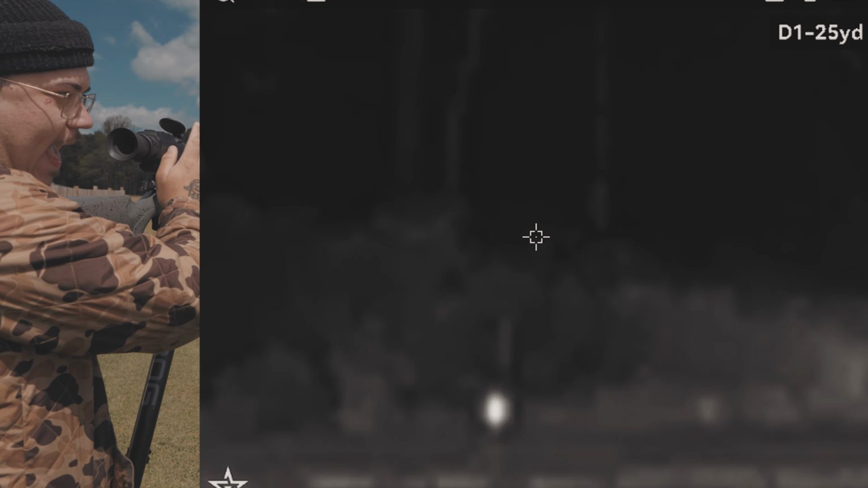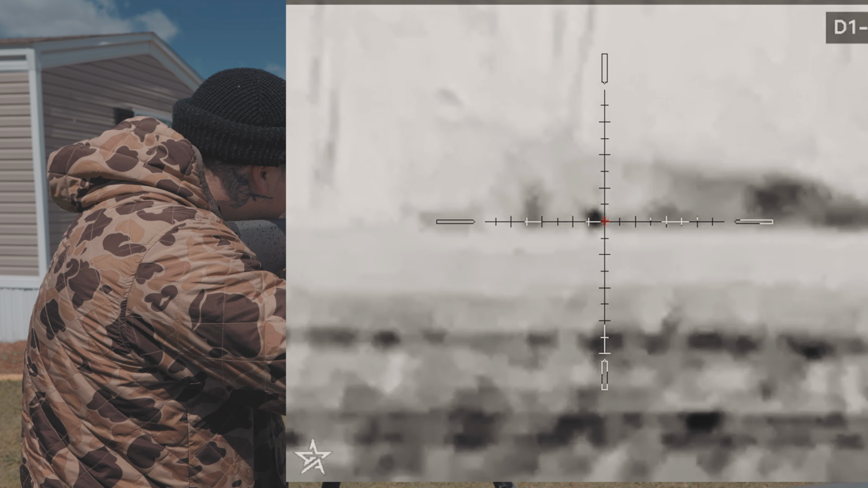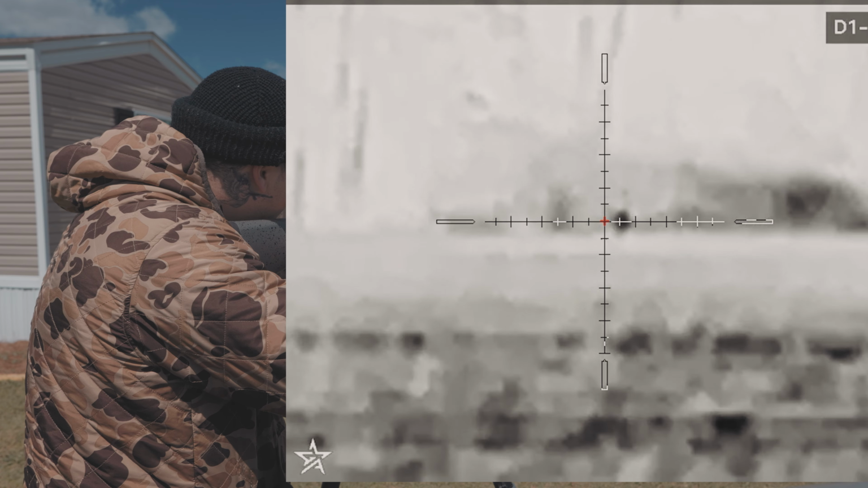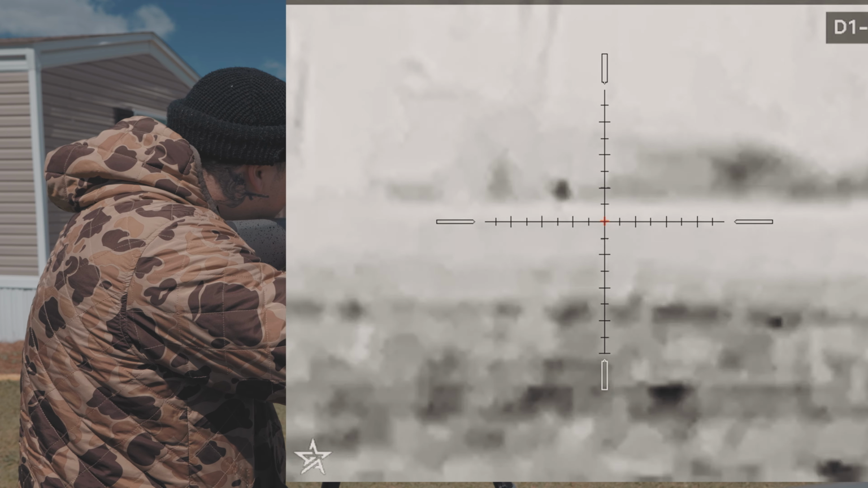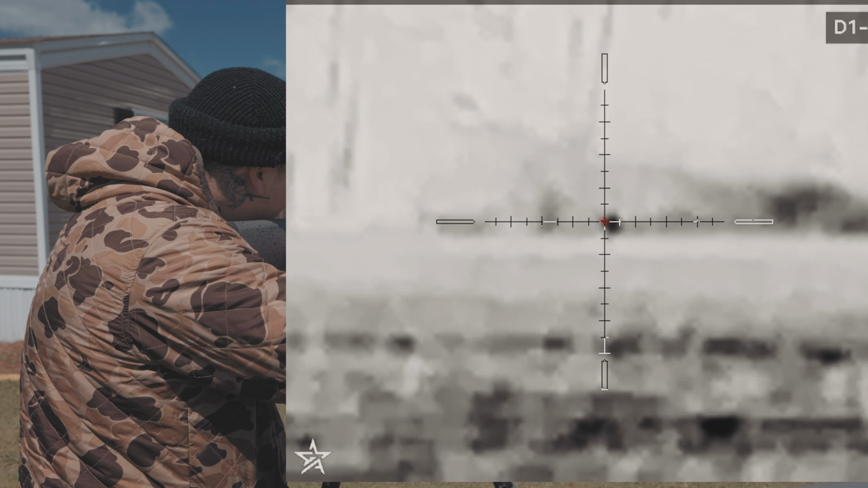Hit. Hit. Hit. Hit. Another hit. There we go.